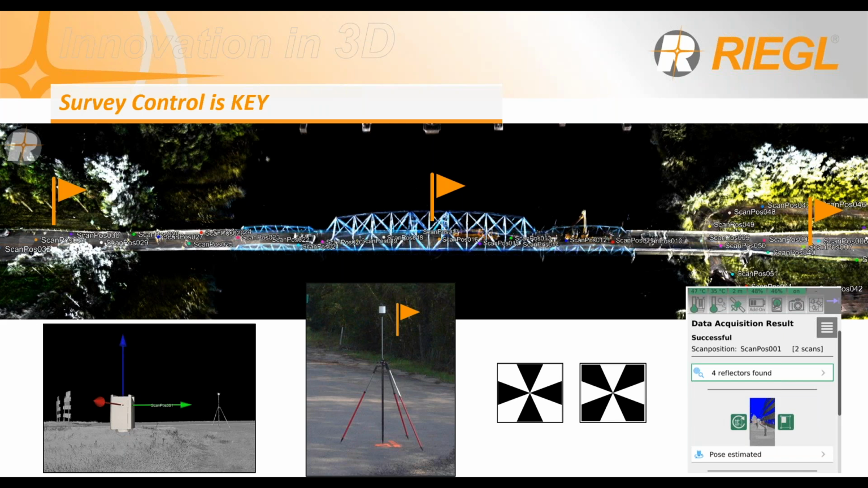The workflow here is very straightforward. Traditionally, you would have to set targets, spheres or checkerboards, as you can see over here, all over the place, and you need to see them, typically 3 on each scan, right? So imagine doing 50 scans and having to place all those targets. That takes a lot of time.